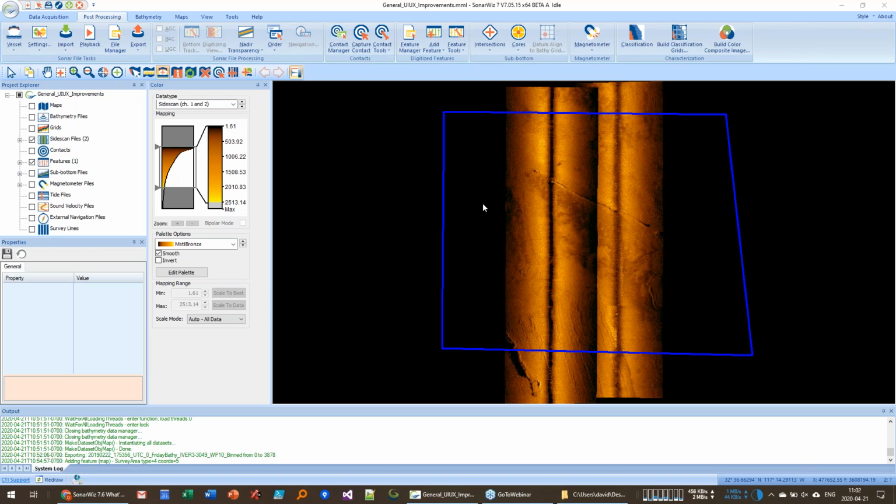Does each dataset have to use the same EGN file? And the answer for the A-B is no. In fact, I didn't. I made a single EGN file for each one of the instruments. So I had three different surveys in that project with three different sonars, and I made three different EGN tables.